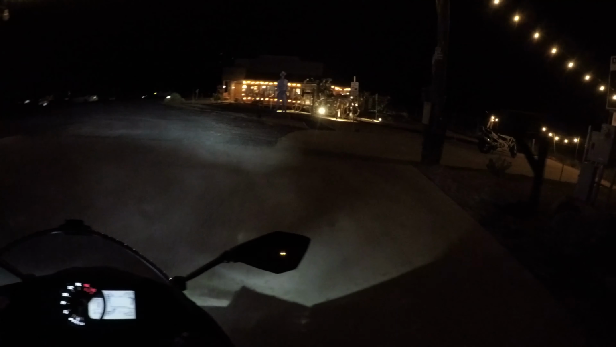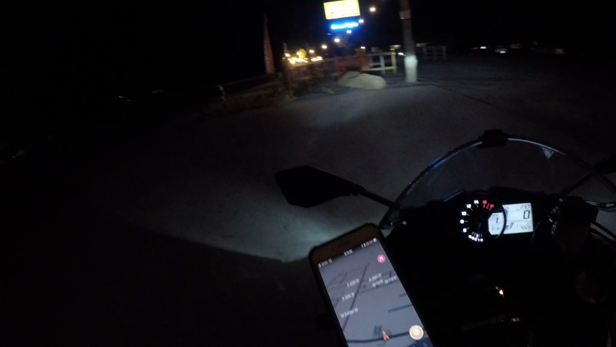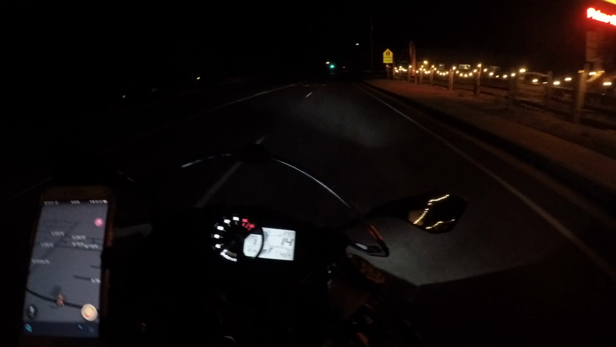Every time I pass by this restaurant, I see this CBR here. I want to get a better look at it. It's an older CBR, obviously. Must belong to somebody that works here. One of these nights, my wife and I are going to have to come here and find out who that bike belongs to. Get him on a ride. Get him on this channel. But until then, onward.